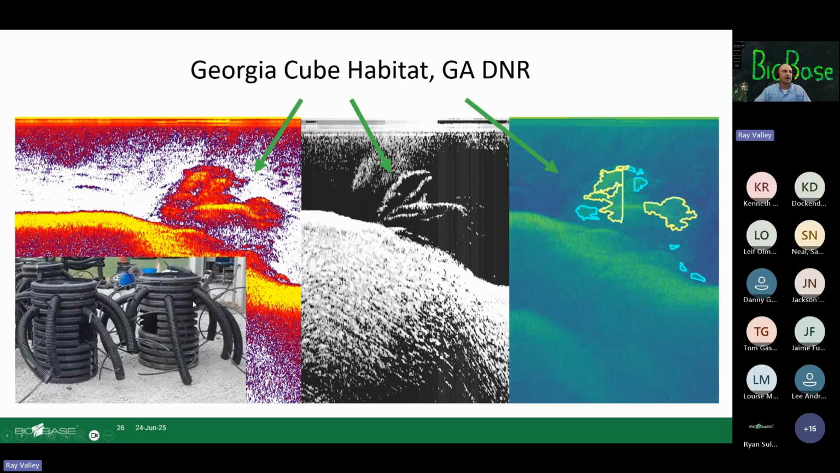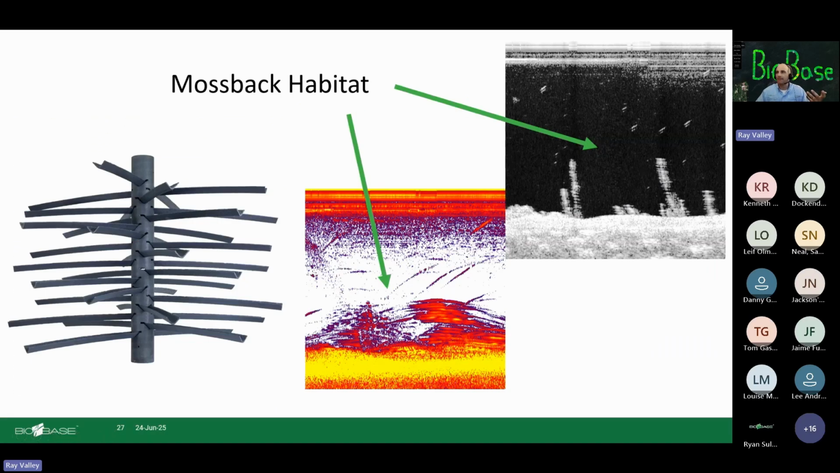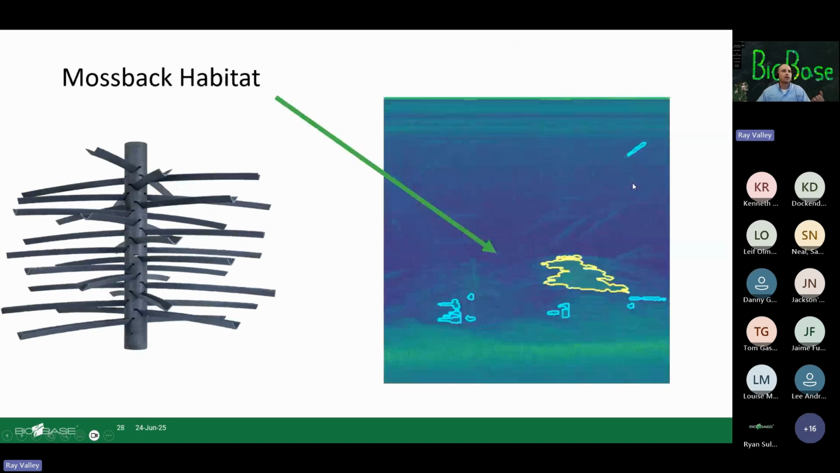Georgia cube is another kind of fish habitat structure. Here's what that looks like in the sonar. Here's what EcoFish looks like. Again, here are some individual fish that are kind of hanging around the structure. A mossback habitat, very popular, also another popular type of artificial fish habitat. Here's the regular broadband traditional sonar, the downscan, and then here's what that looks like with the EcoFish. A handful of fish that are using the structure.